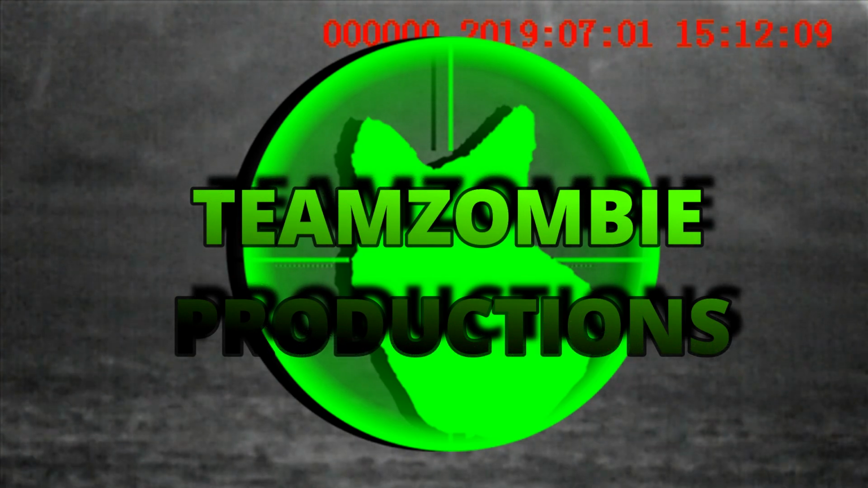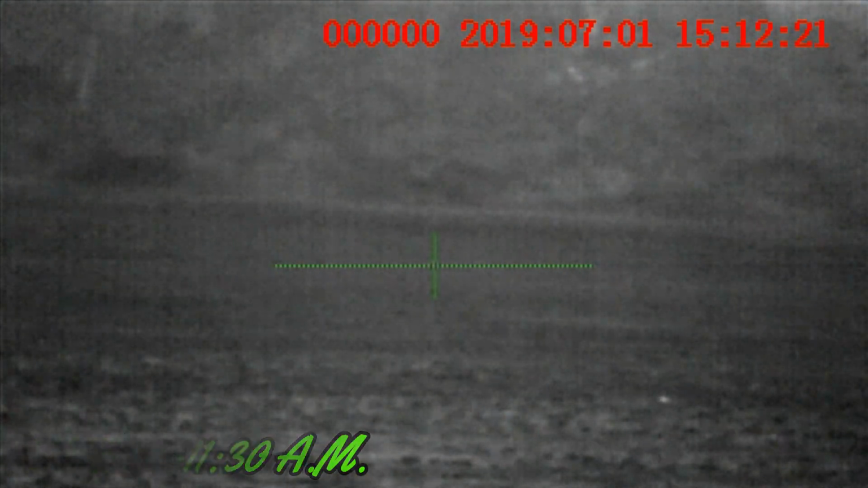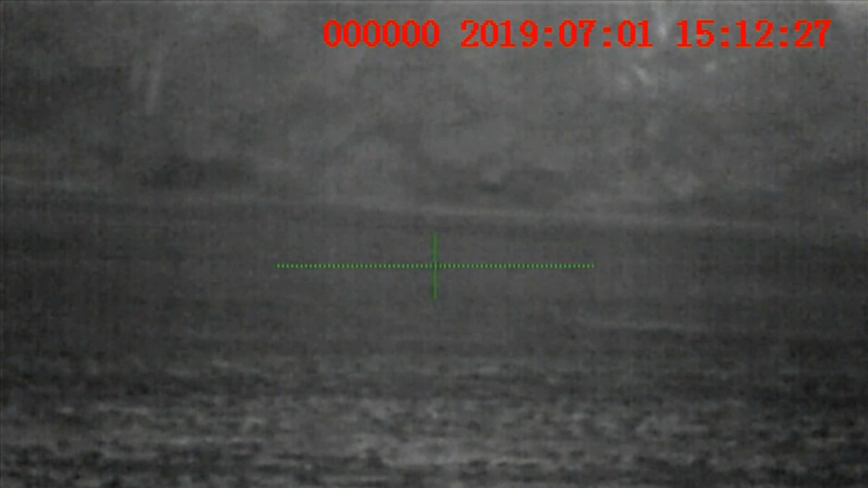Now, I started out this stand with just some female invitation howls. I'm running the Lucky Duck Revolt call. I'm just kind of introducing a coyote to the stand. Nothing too intense, nothing that's going to spook the coyotes. I just want to be more or less saying, hey, you know, I'm out here. Where you guys at?